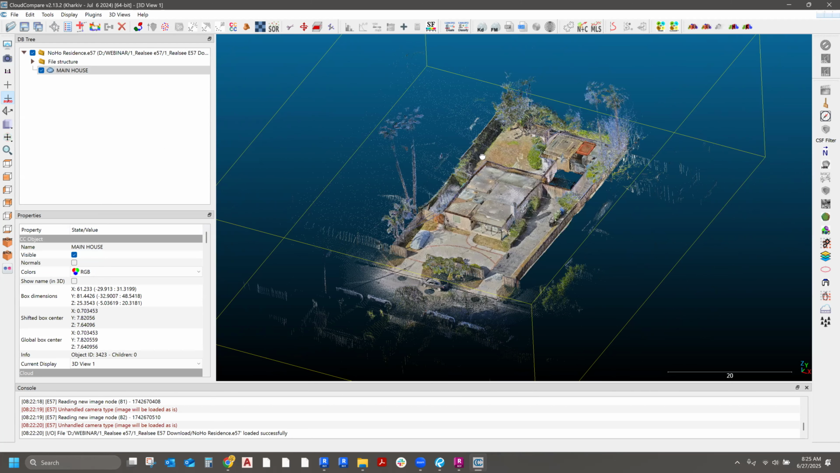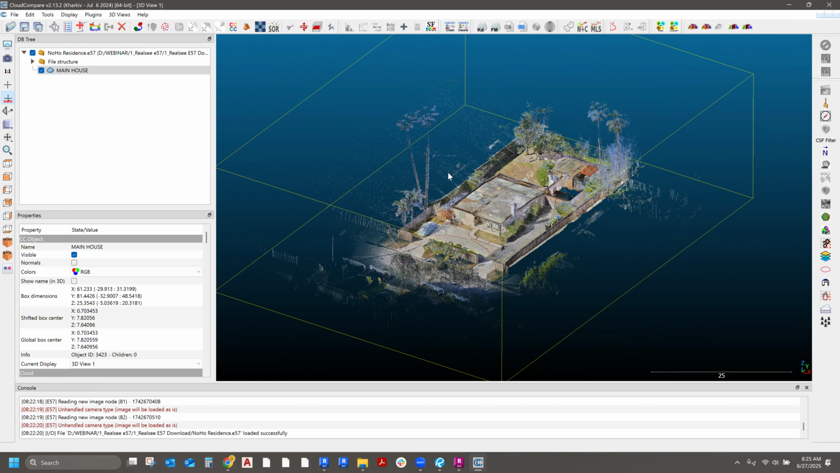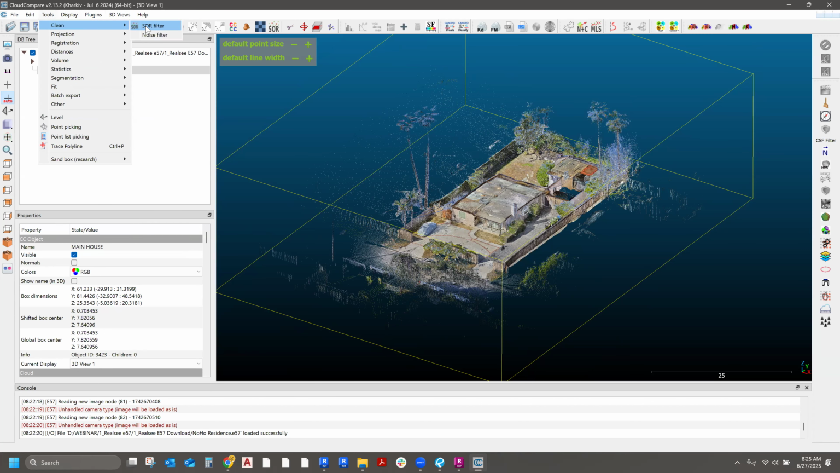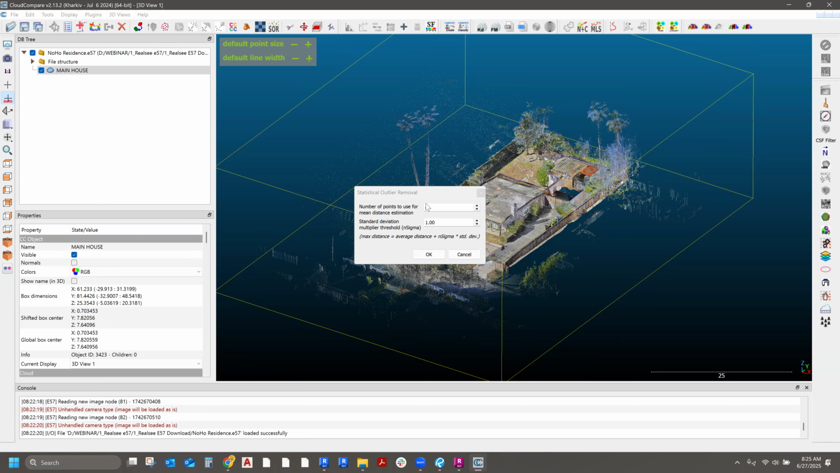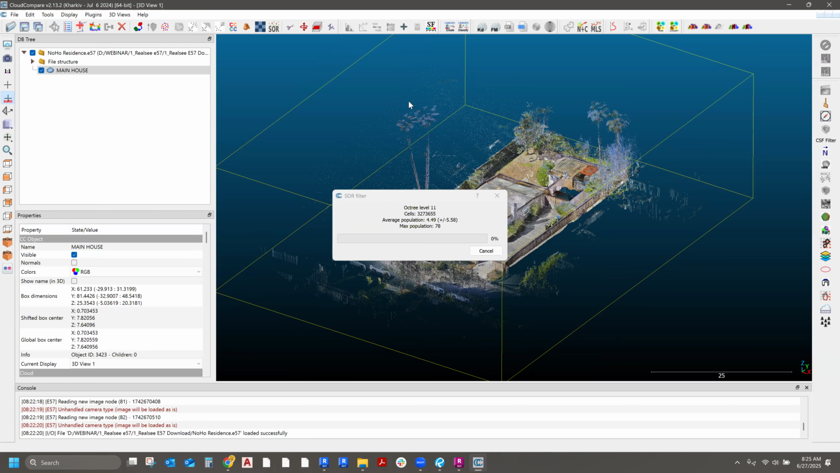There is an automatic way in CloudCompare to clean that up. It's a plugin, and it's called Tools, Clean, SOR Filter. I don't really mess with these settings, but once I hit OK, it'll process this and get rid of a lot of noise in an automatic fashion. If you wanted to, you could sit there and clean this up yourself piece by piece, but this is the quickest way to erase all of that noise in one shot. So let's wait for this.